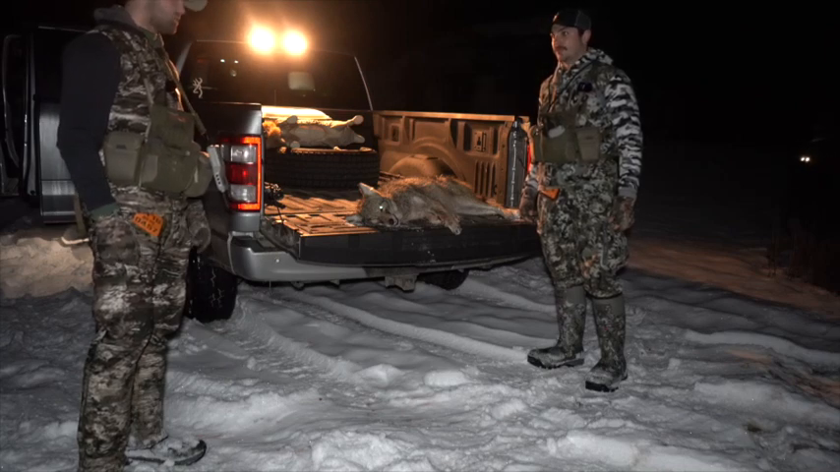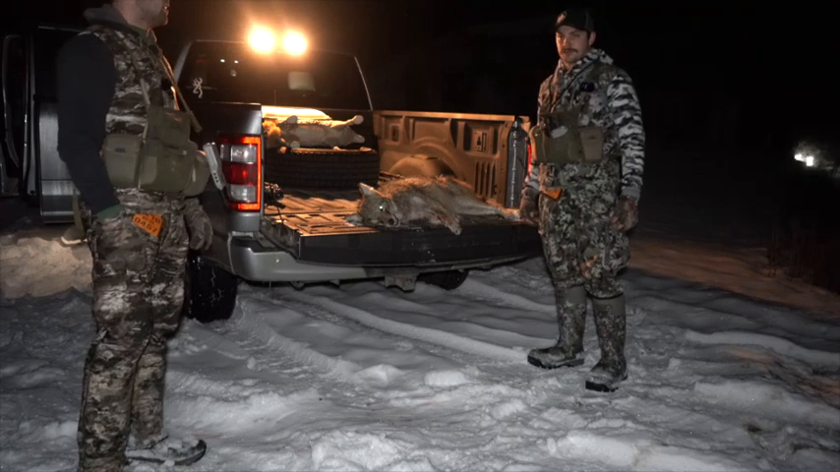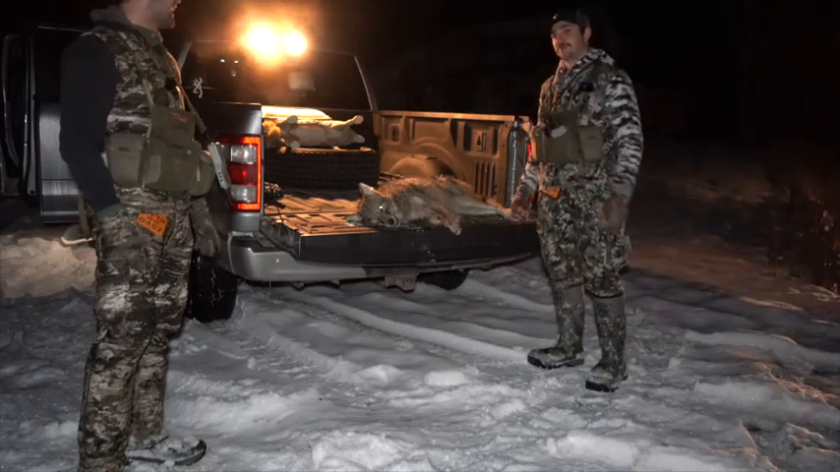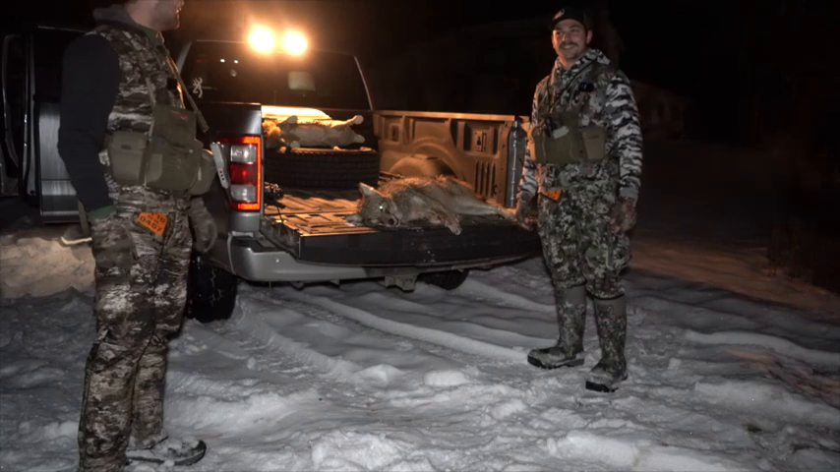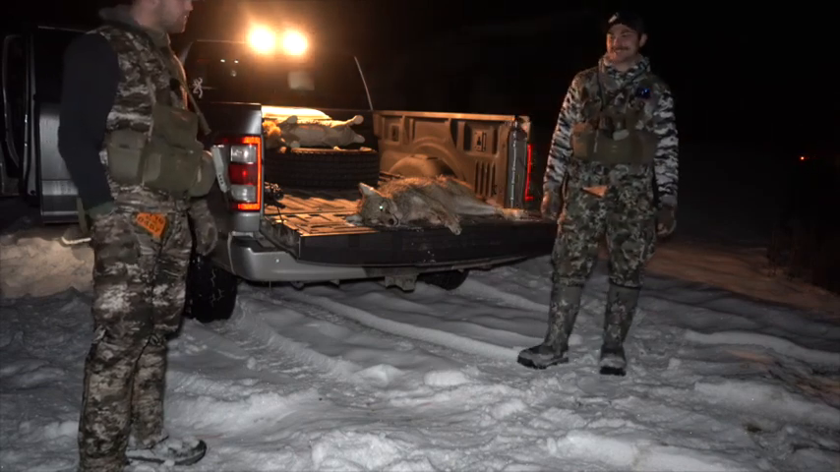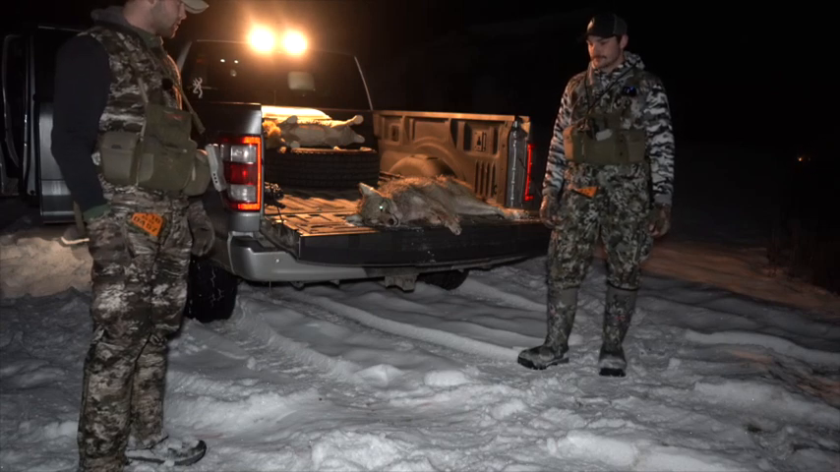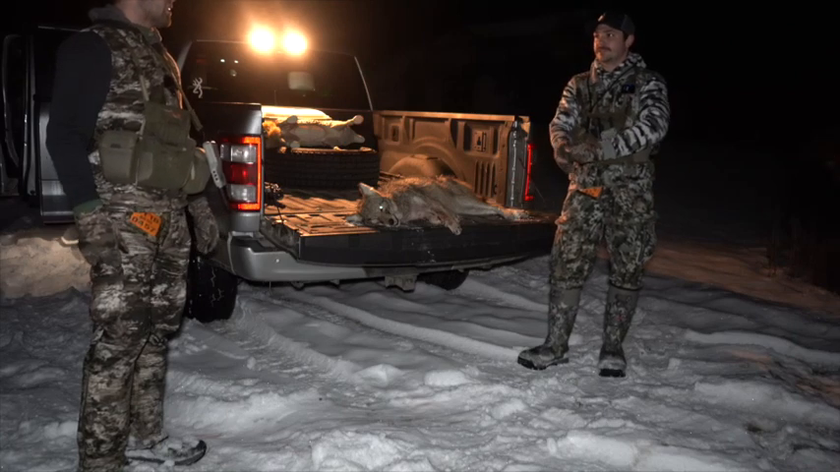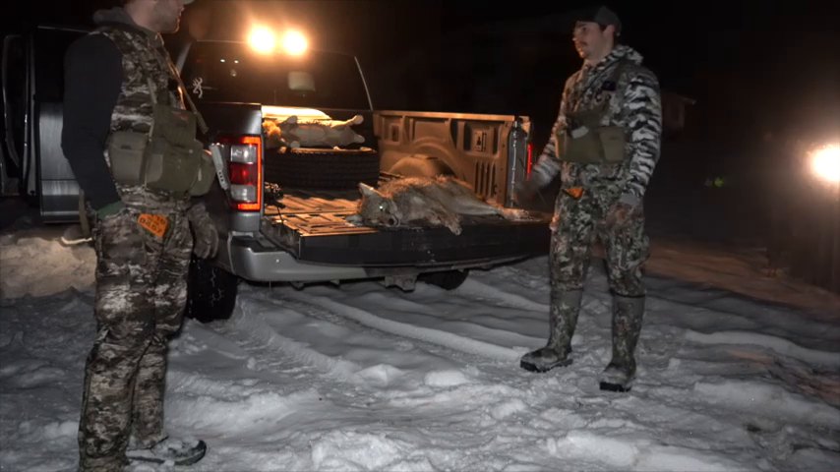We didn't really give it much. One was kind of towards the woods and moved back towards the other one. They gave us a pretty good shot. We got set up, pulled up right there, and decided to walk a little bit closer, and they eventually gave us a pretty good shot. They were right next to each other. We ranged at like 206 yards, right? Yeah, right around 200 yards to the bait pile.